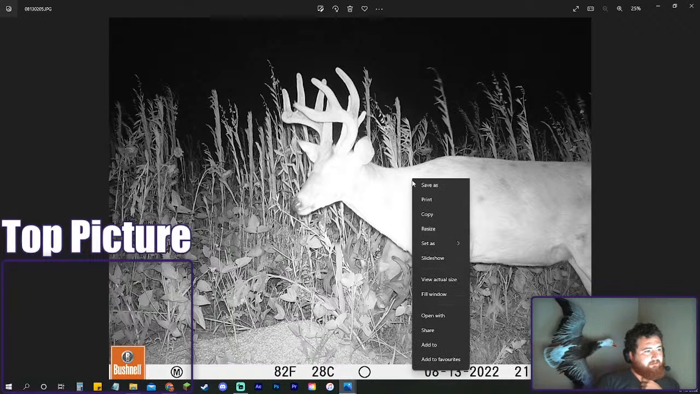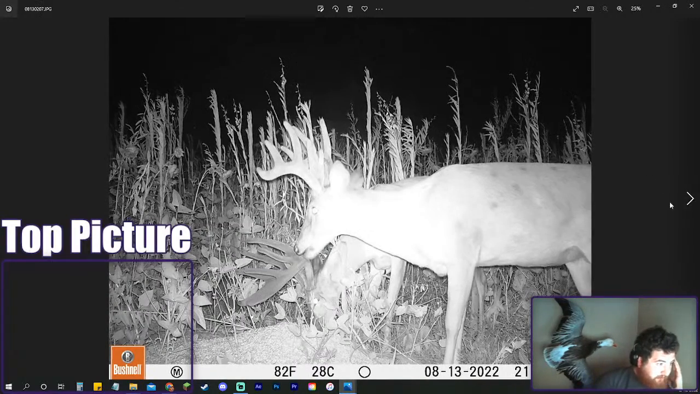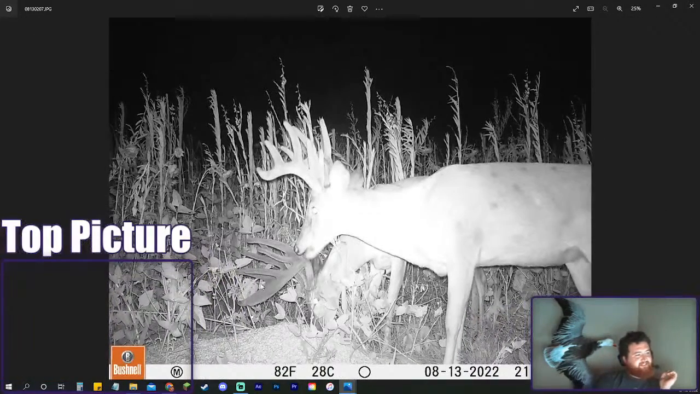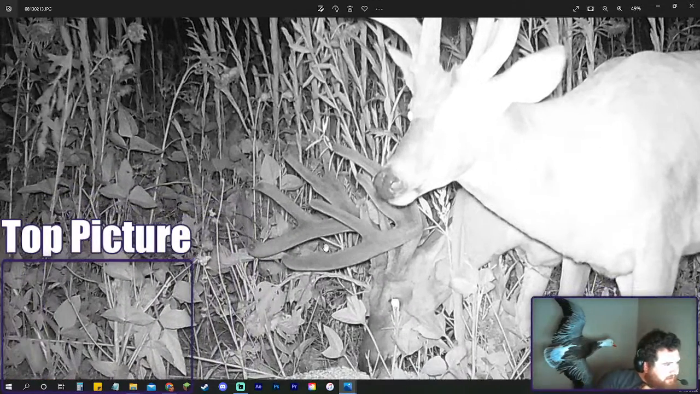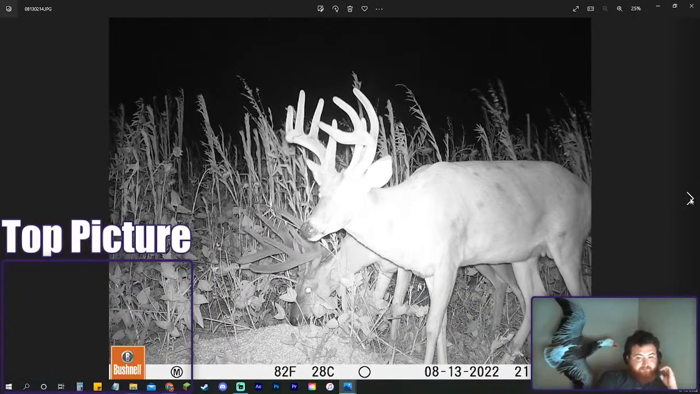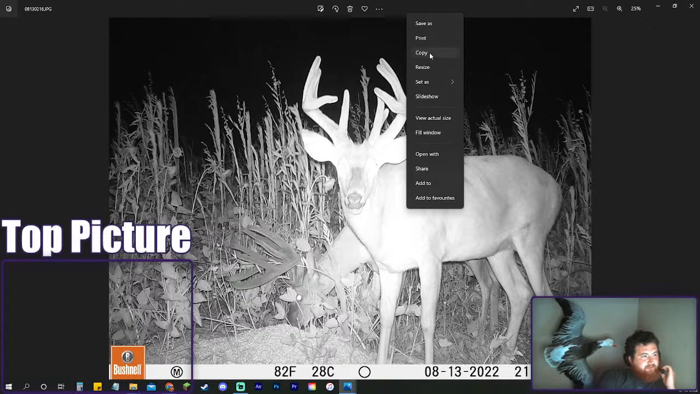I think I can just actually do. Let's see if this works. Cool. Okay. So this looks like a mainframe 8 maybe with 2 splits. This is the deer we're looking for. We just need a better picture of him. Nope. Okay, not gonna do that. That's sweet. Oh, there he is again. Again, not a great picture. So let's see if we can keep going. That's actually kind of a cool picture. I'm gonna save this one.